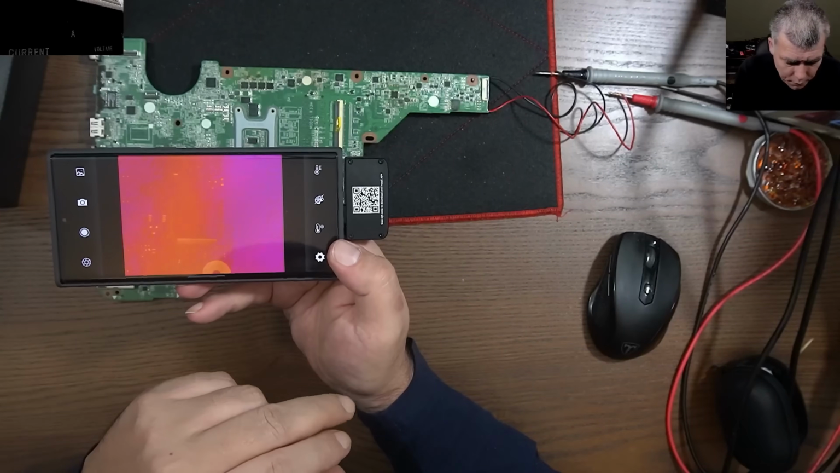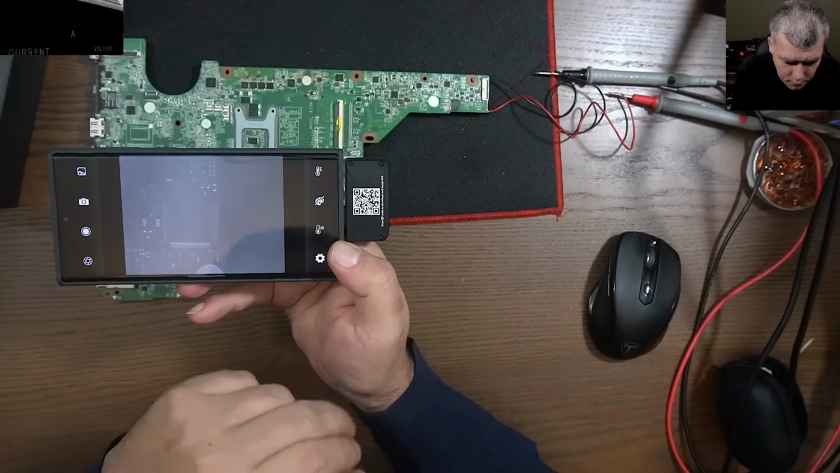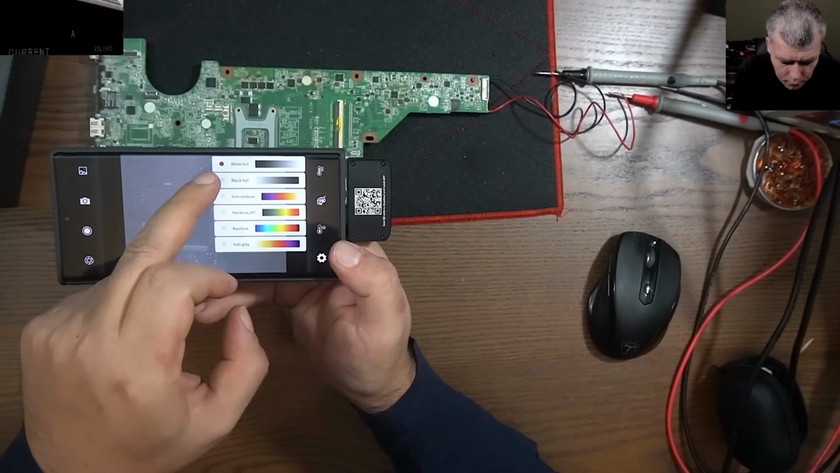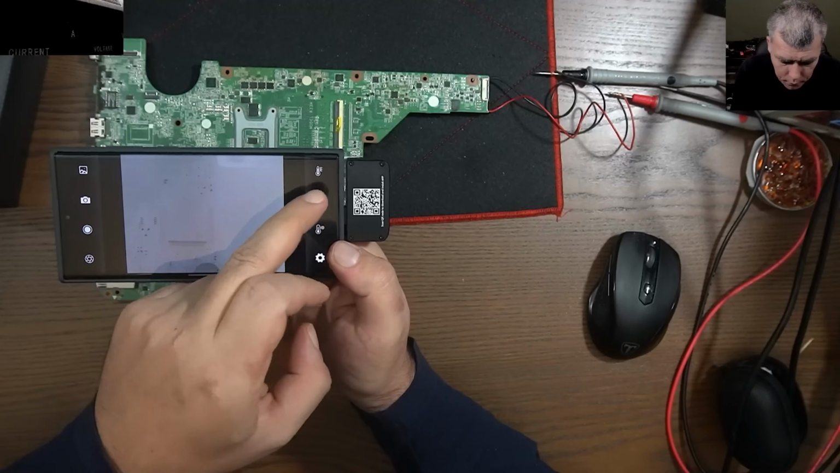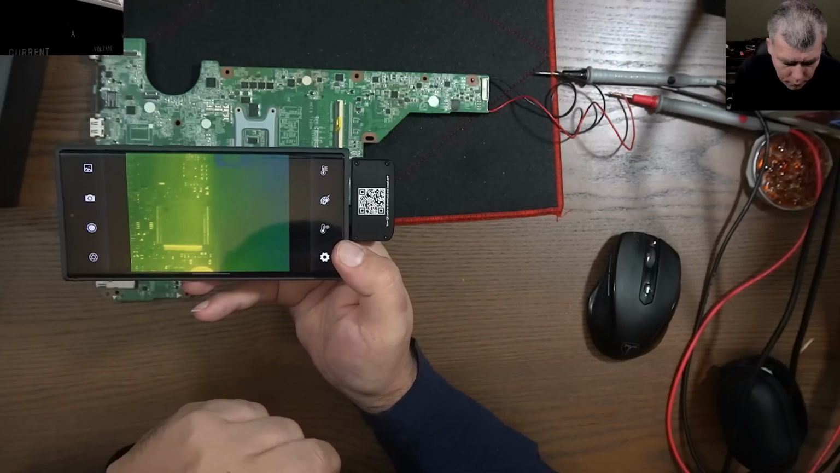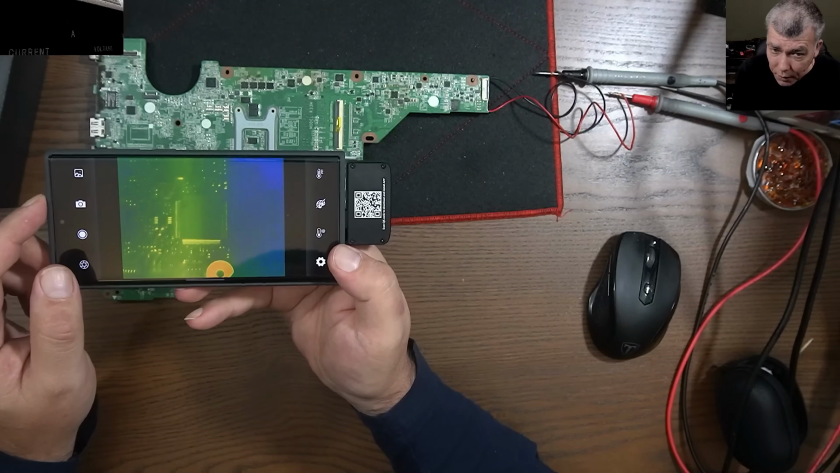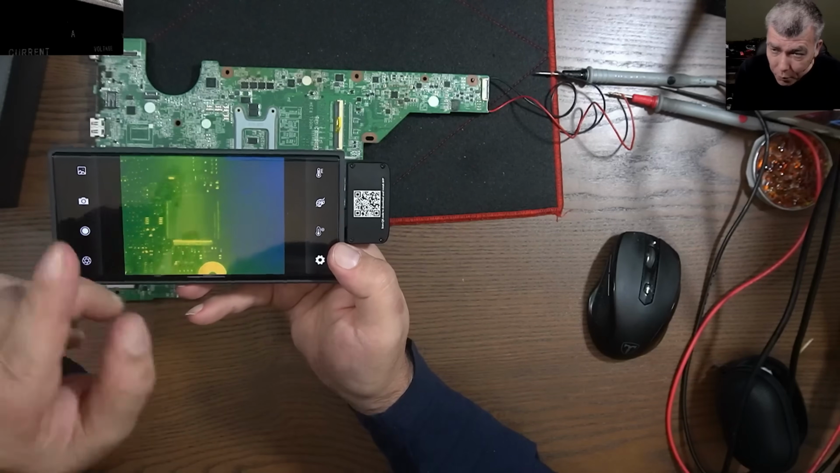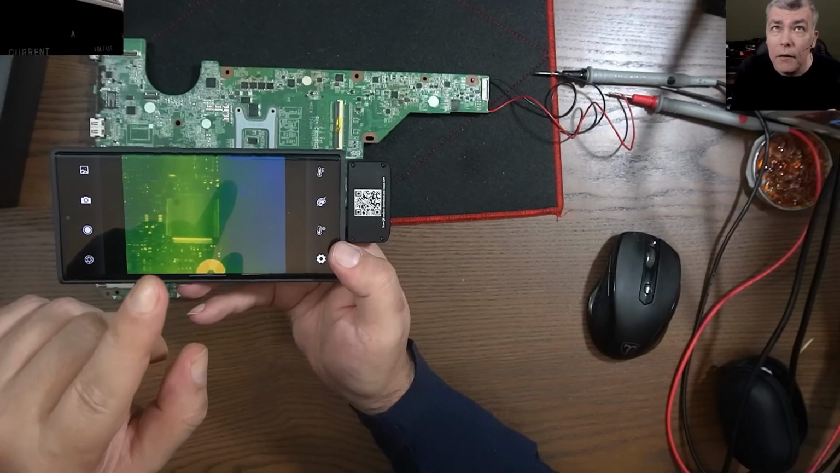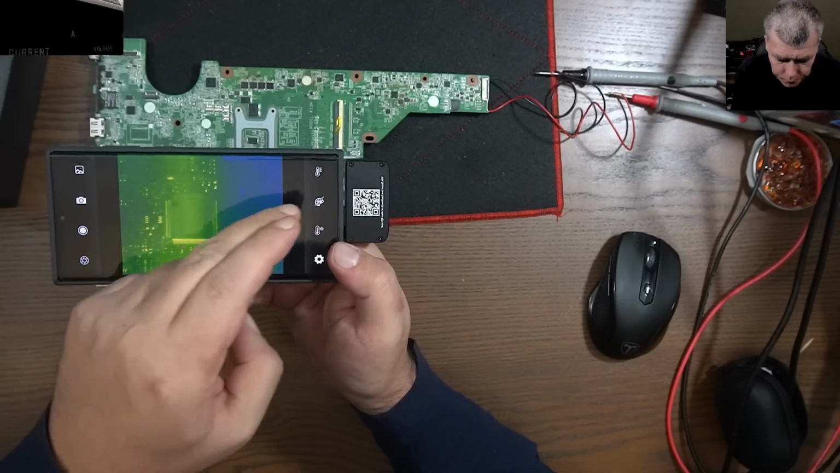Let's change the profiles. Pretty sharp. I mean, I can see every pin. Probably you can't see it there, but I can see every pin of that Super I/O.